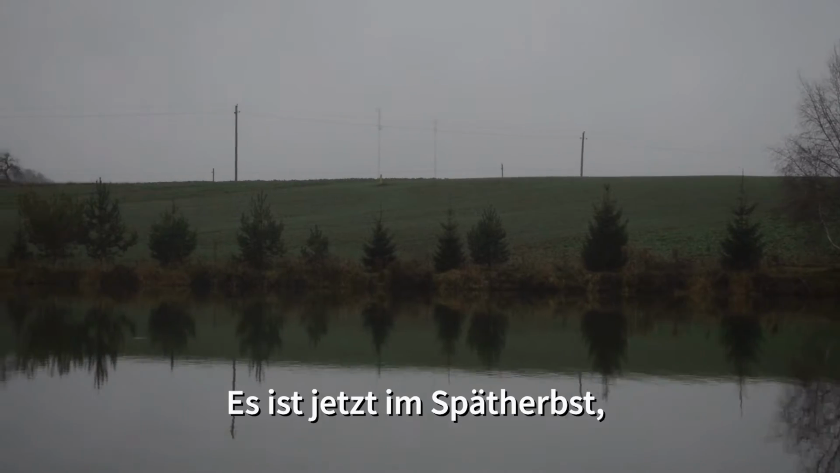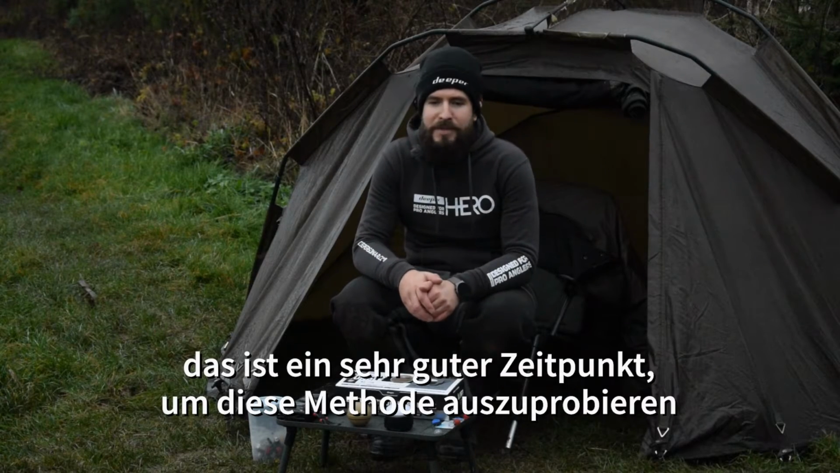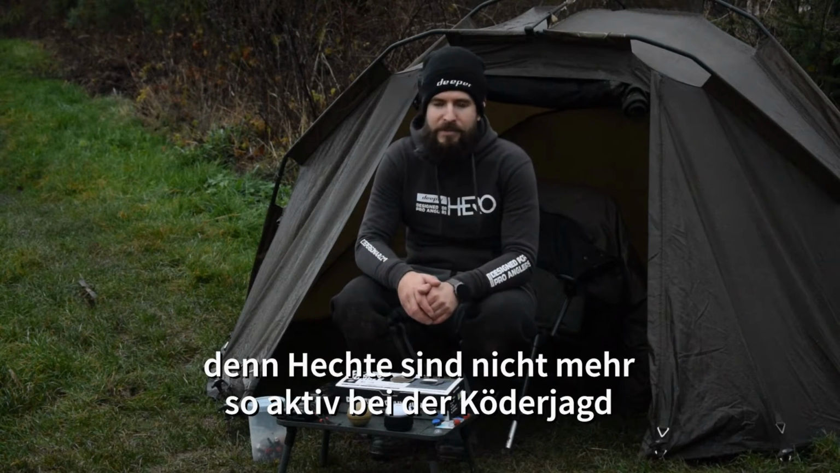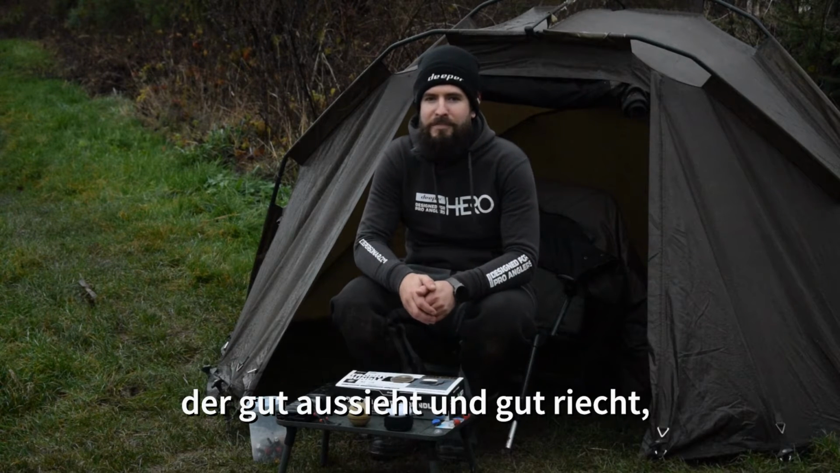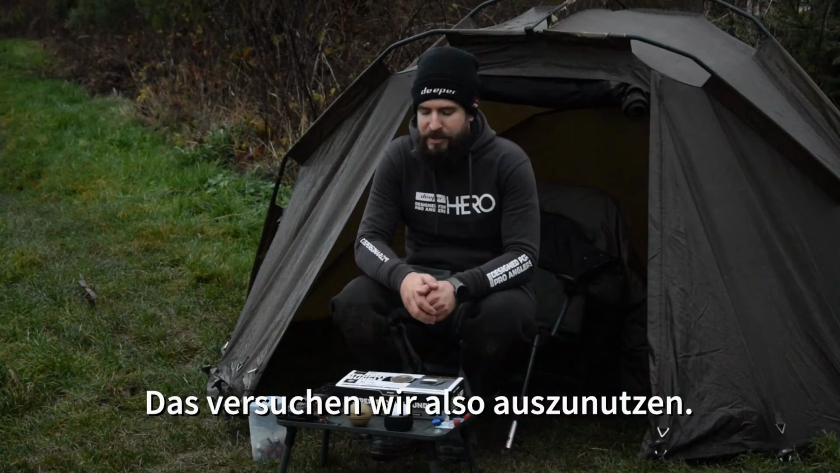So it's late autumn now. It's a very good time to actually try out this method, because pike are not so active at chasing lures, but they might just go for a stationary fish that looks good and smells good. So that's what we're trying to exploit.